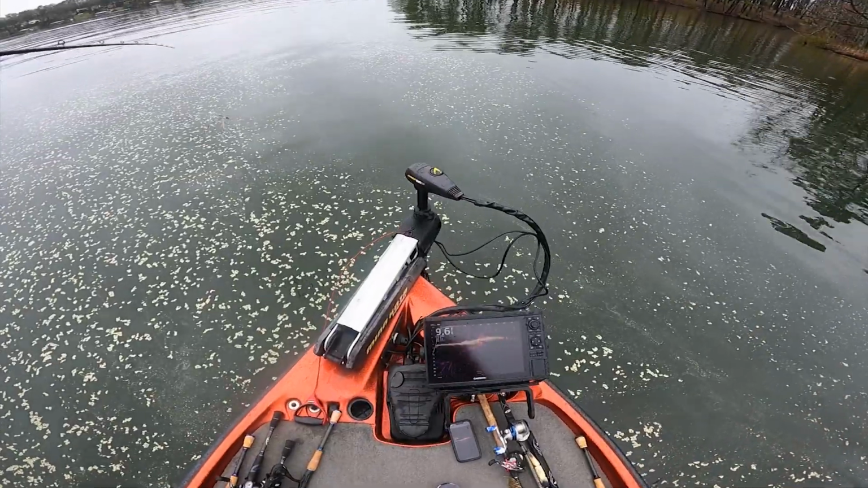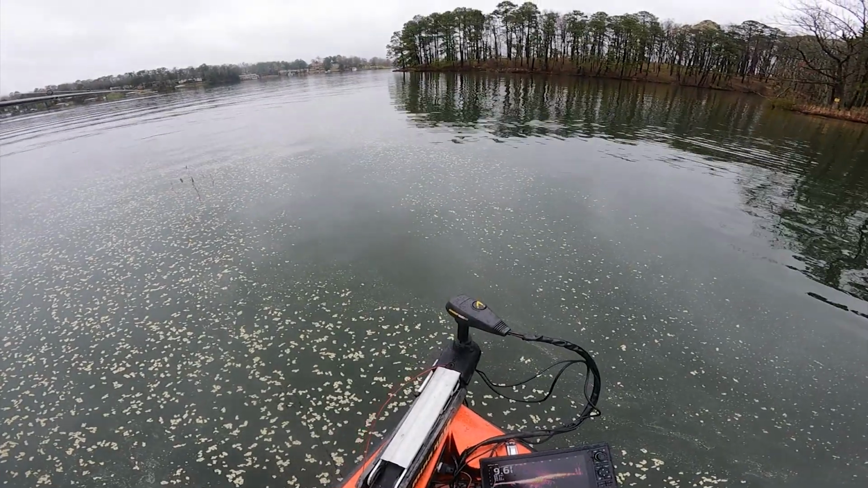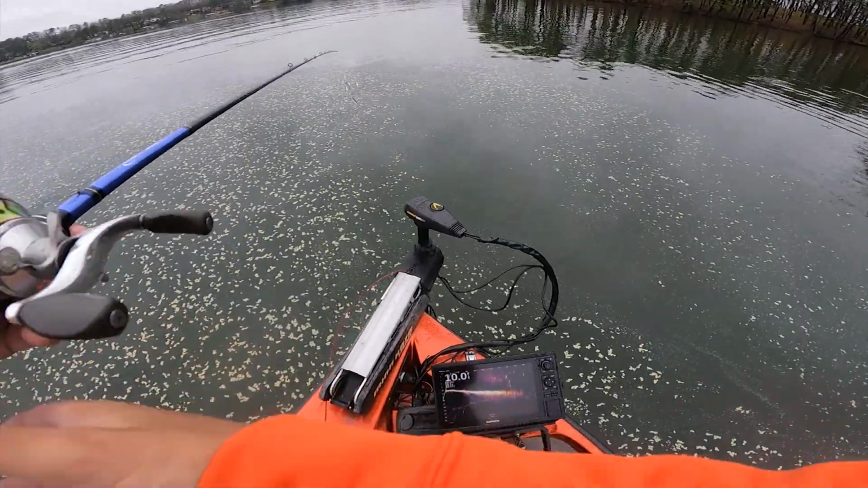One of my high school kids that came fish with me, he just caught his personal best. It was less than a month after the electronics trip. He caught it on a technique that he's never even done or seen until that day. So it's pretty cool. Shout out to Ethan there.